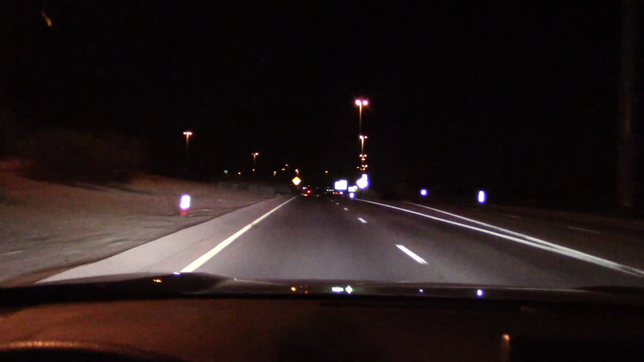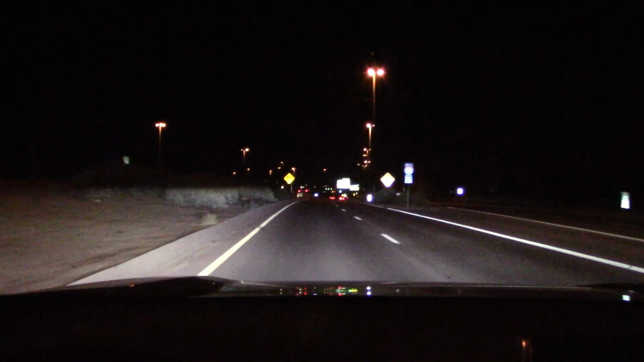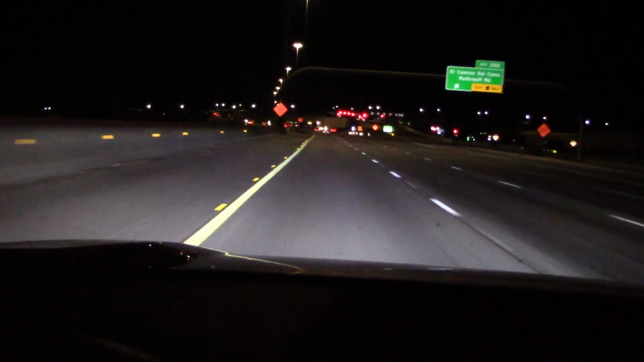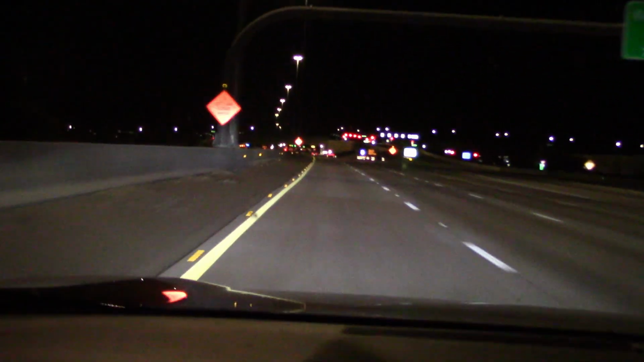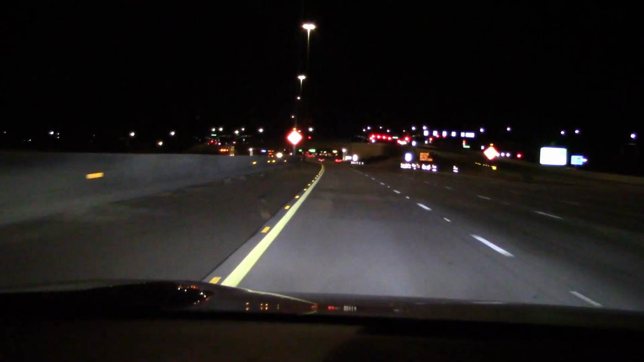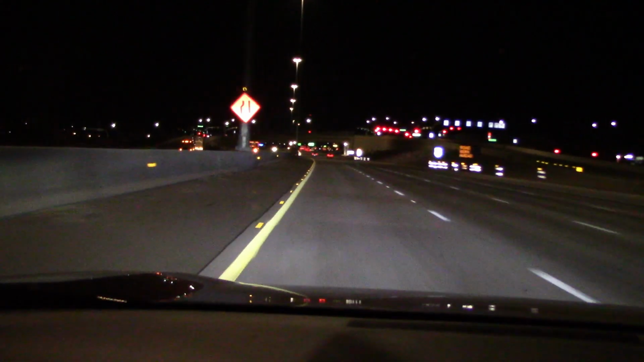Before we wrap up this video, I'm going to get on the freeway, so we might as well light up some freeway signs. Low beam, high beam, reaching out there. Going back to low.